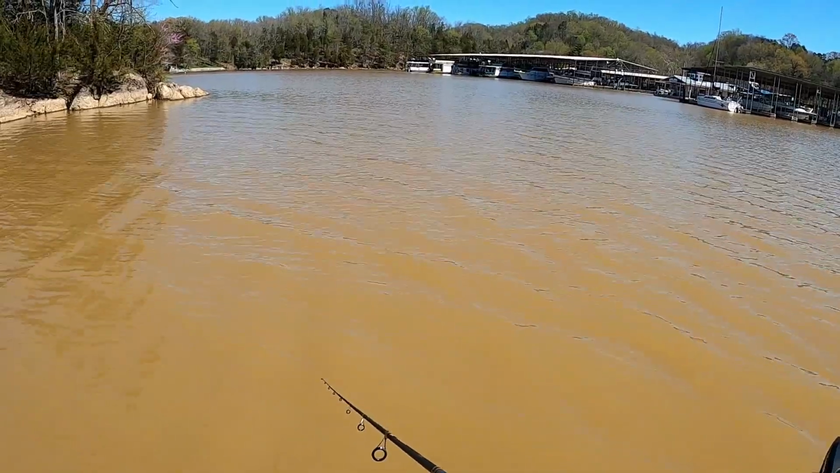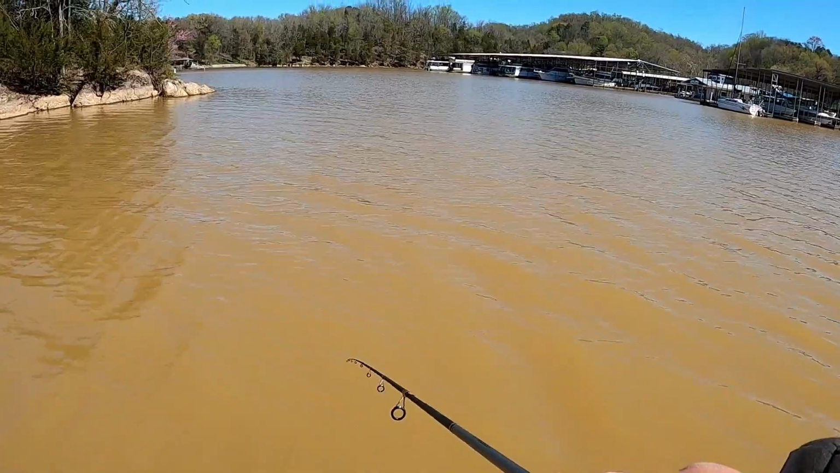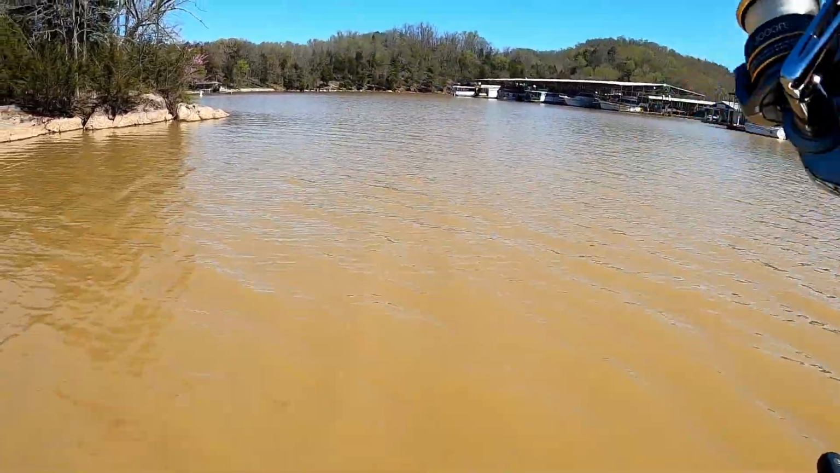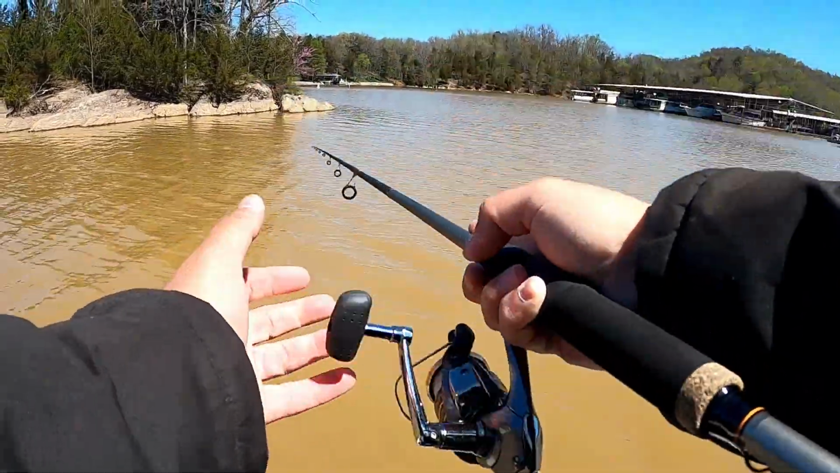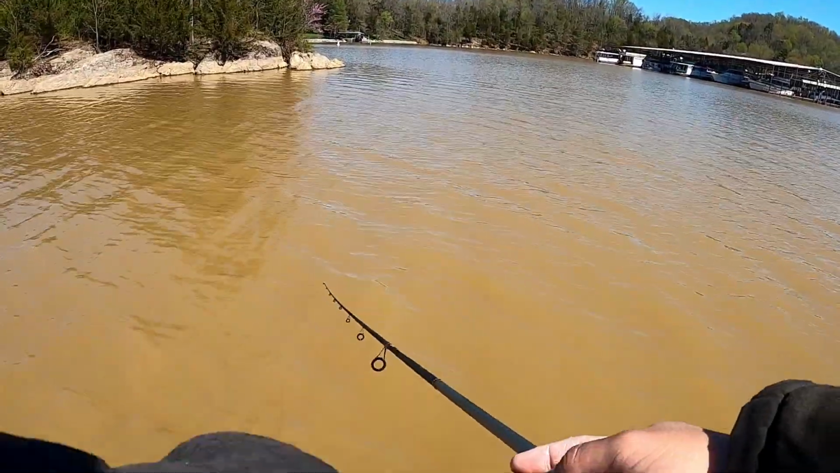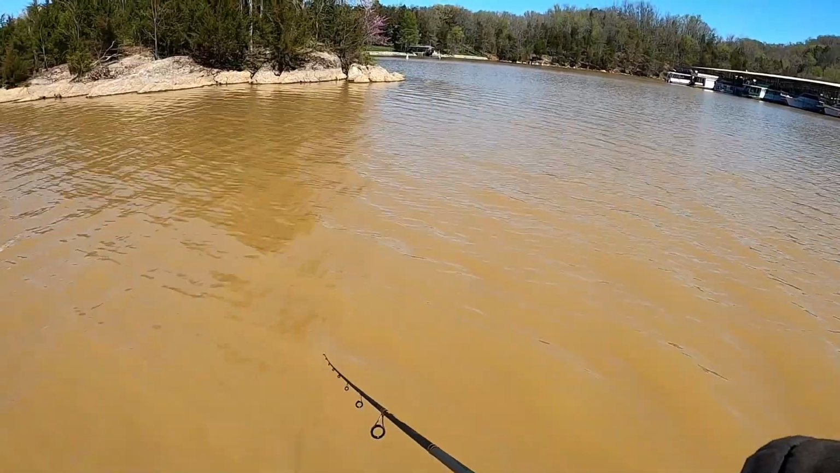I'll swing us back around here in a minute, but I'm gonna go ahead and hit it before I got up to it. It is very muddy, but I've been out here in colder water this muddy and had luck, so just gotta throw it right on them.